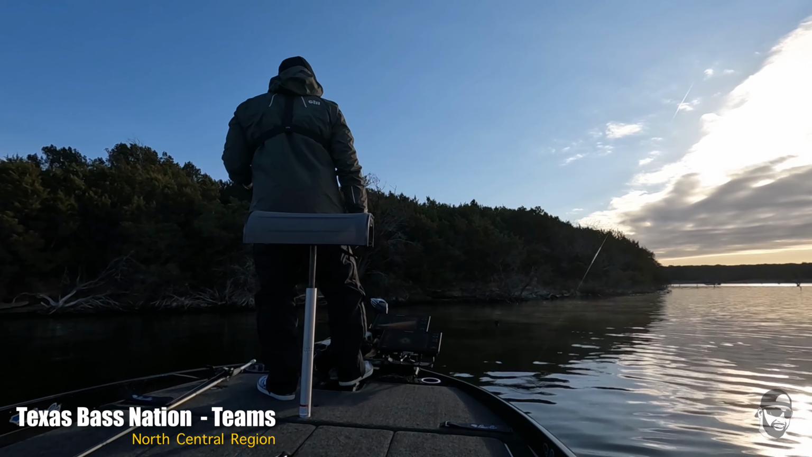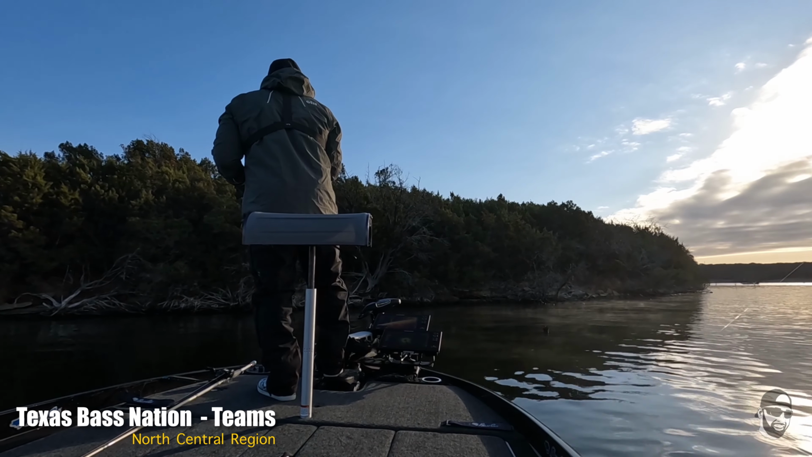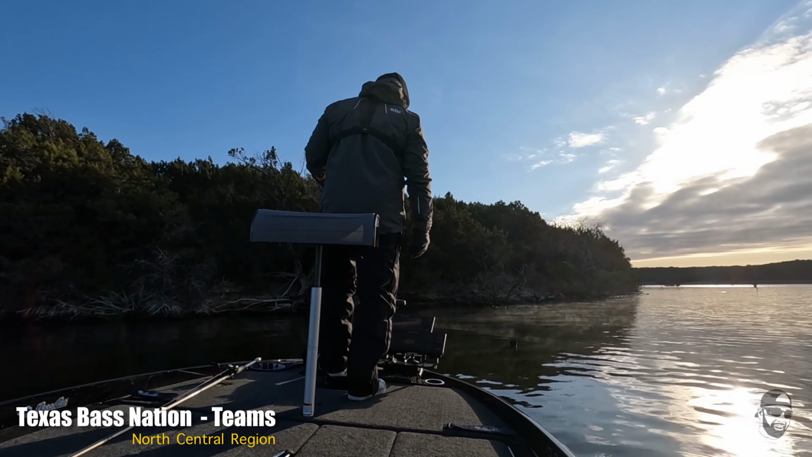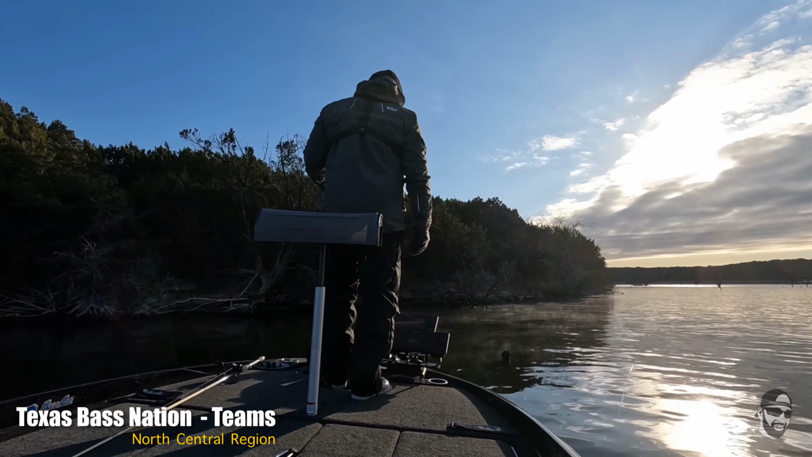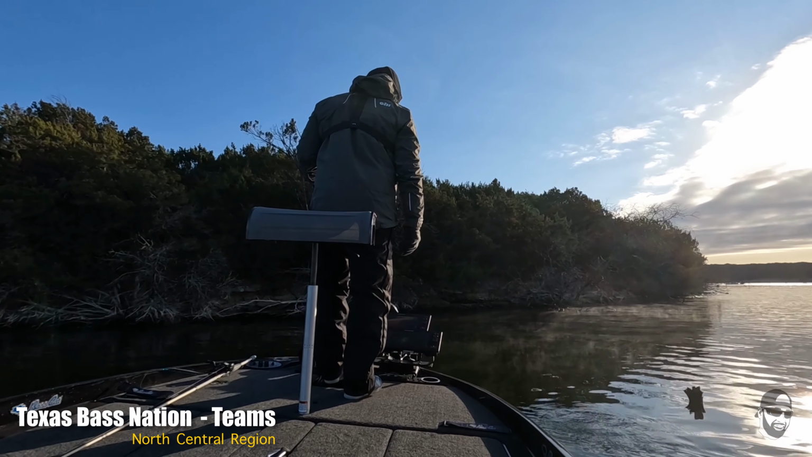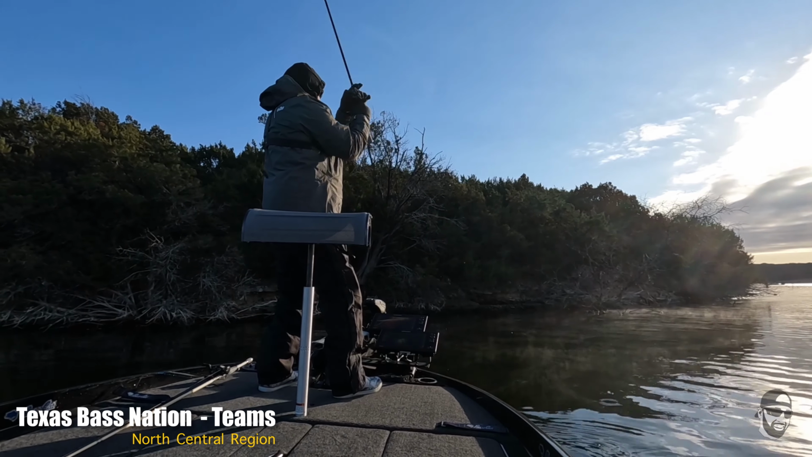So we decided to fish 2 different events on this lake. Our club event one week, and then also the Texas Bass Nation team event the following week. I mean, that was just totally unplanned, but we felt like we found a good pattern during the club event and decided to go just try our luck the next week. Unfortunately, it was pretty tough. The second week, the conditions were completely different.